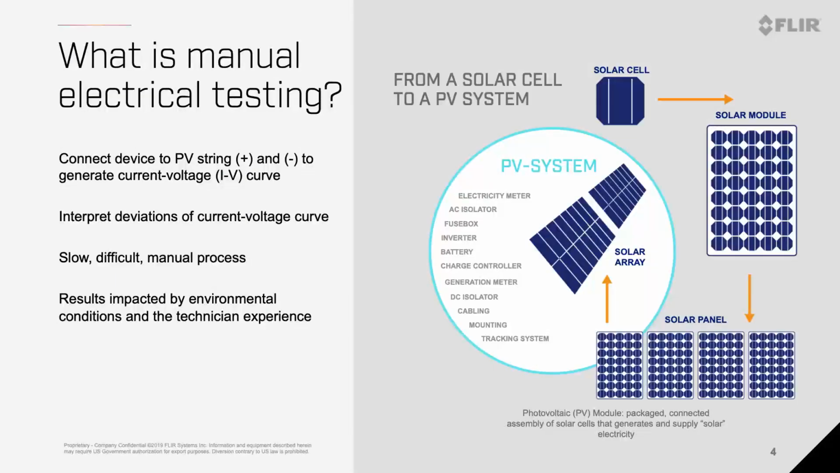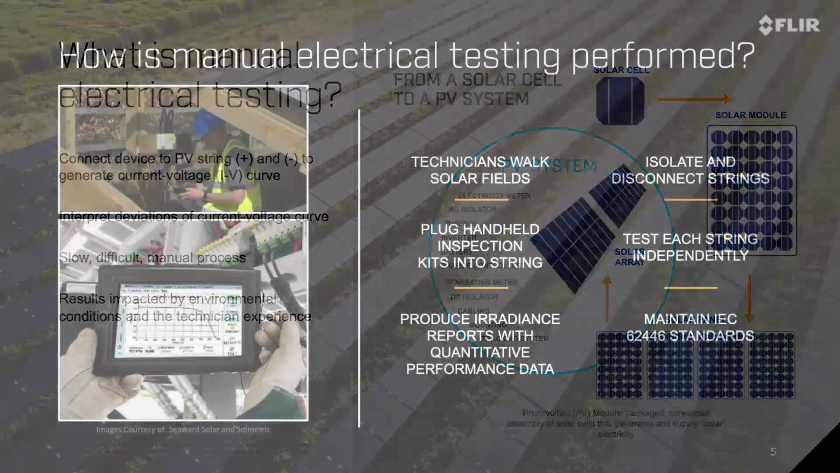So Austin, tell us what exactly is manual electrical testing? Manual electrical testing, which is commonly referred to as IV curve tracing, is an electrical test that is used to inspect and identify the performance of a solar array. The test is always performed by highly trained technicians, who spend a lot of time and effort and have to have a lot of skill to properly perform this type of test. This type of inspection has been performed in the solar industry for several years, and today it is one of the main ways that companies who own, manage, and maintain solar farms approach finding issues that impact the performance of their assets.